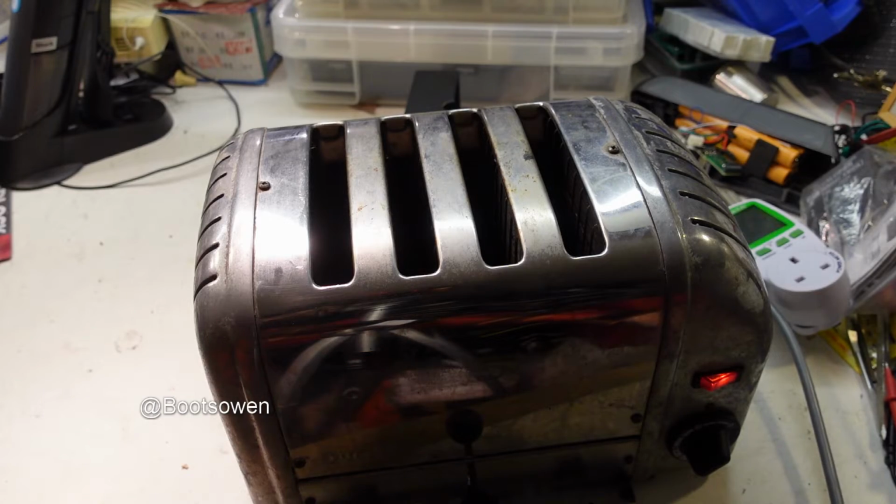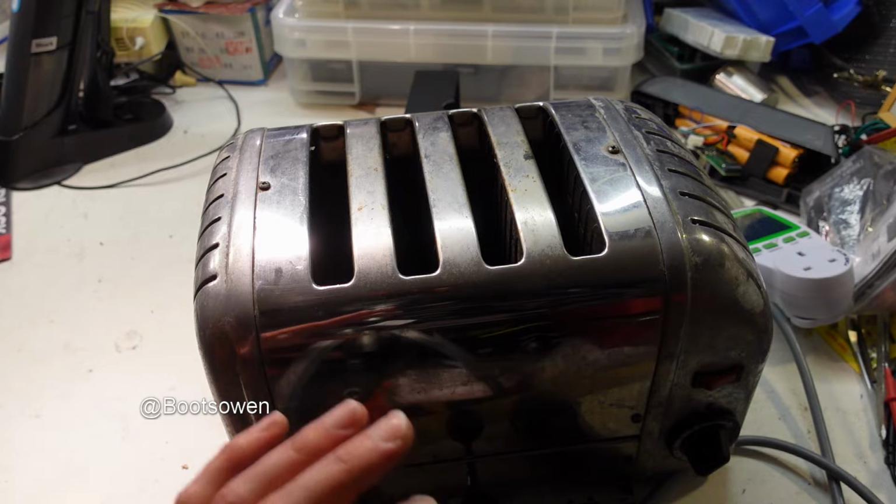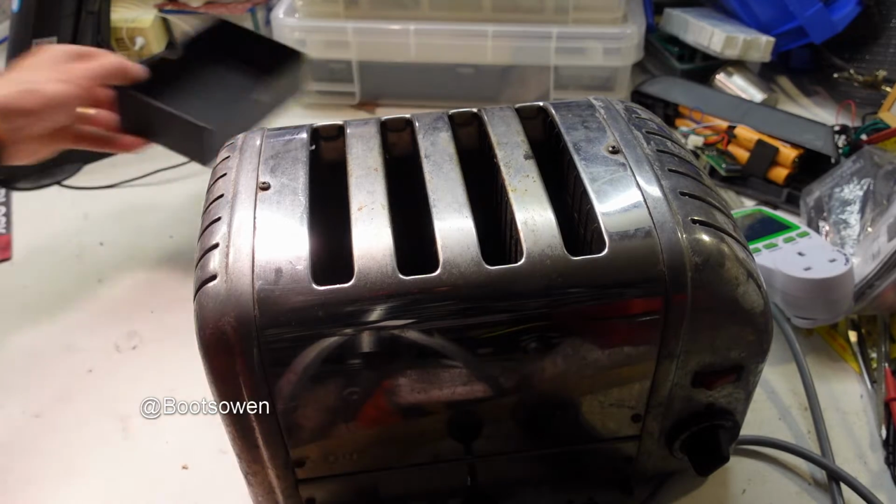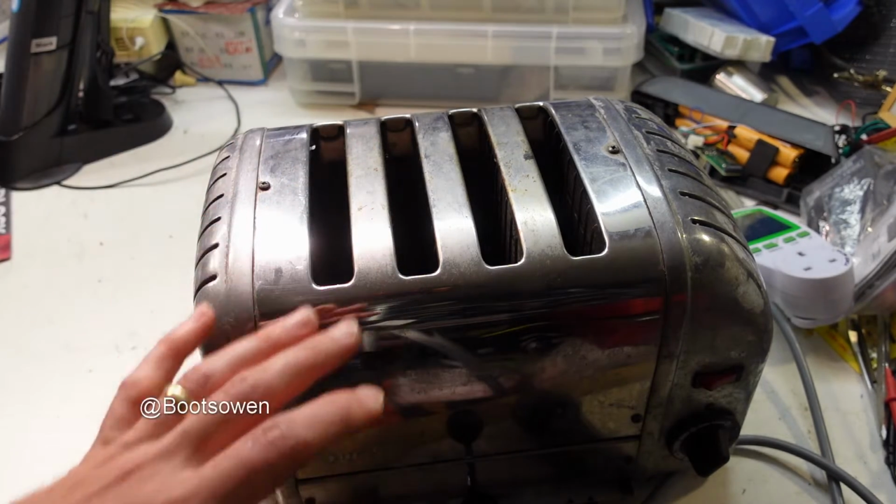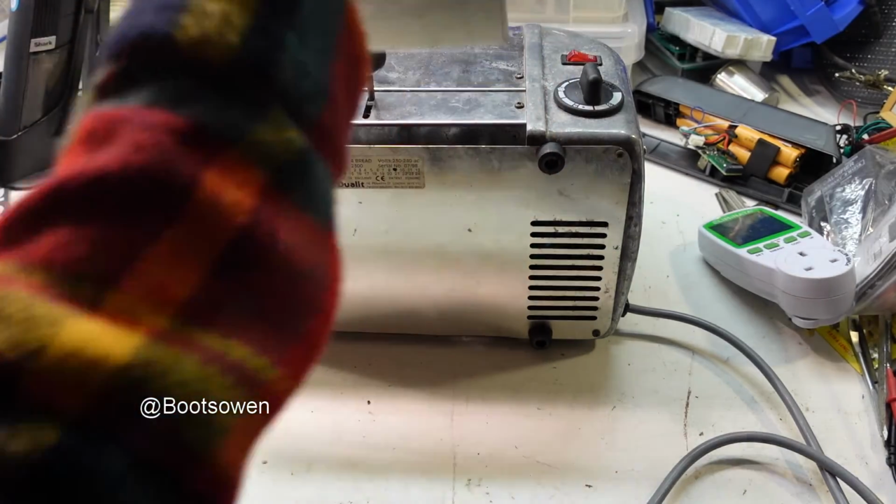Let's plug it out because I'm going to have to cool this off before I do anything with it. It's plugged out now. I've got some spare elements. Hopefully I've got one that'll suit. So let's let it cool down and we'll come back to it. So it isn't cool yet, but I can't be bothered hanging around.